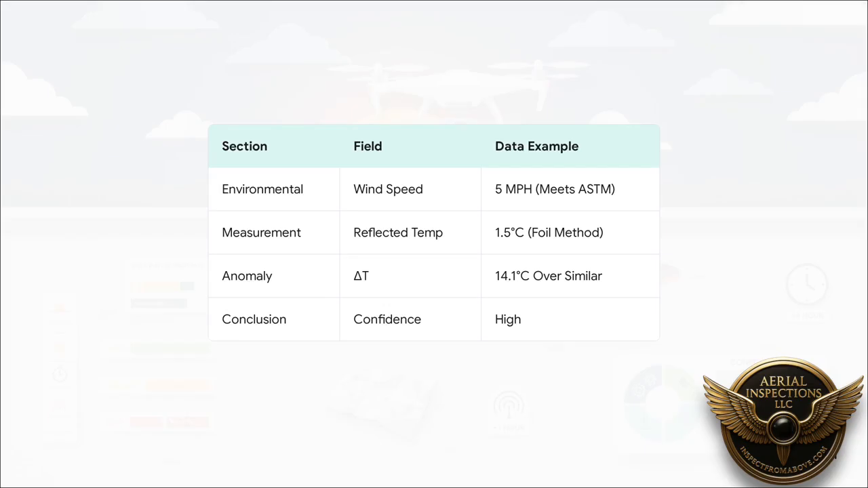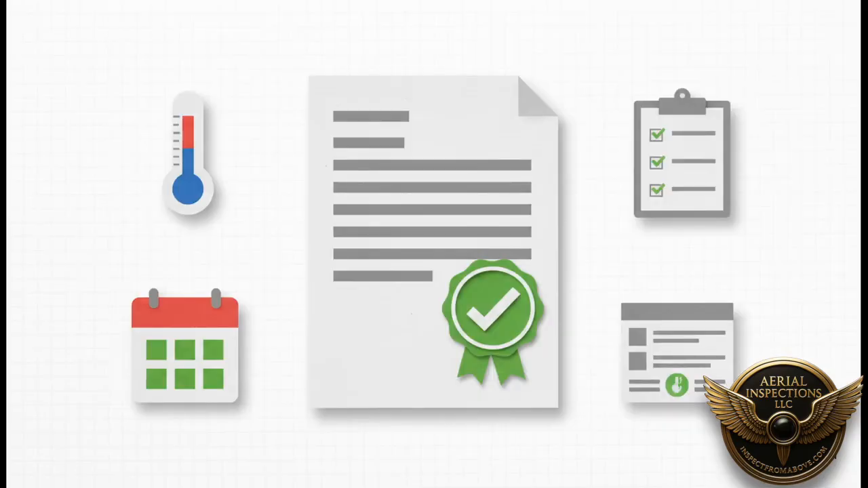And all of this data, every single step we just walked through, it all gets documented in a standardized report. You can see it here. It shows the wind speed was compliant. It shows the reflected temperature she measured with the foil. And look at this. The temperature difference of the anomaly was a massive 14.1 degrees Celsius warmer than a similar dry area. And because Jane followed that procedure to the letter, she can label this a high-confidence finding.